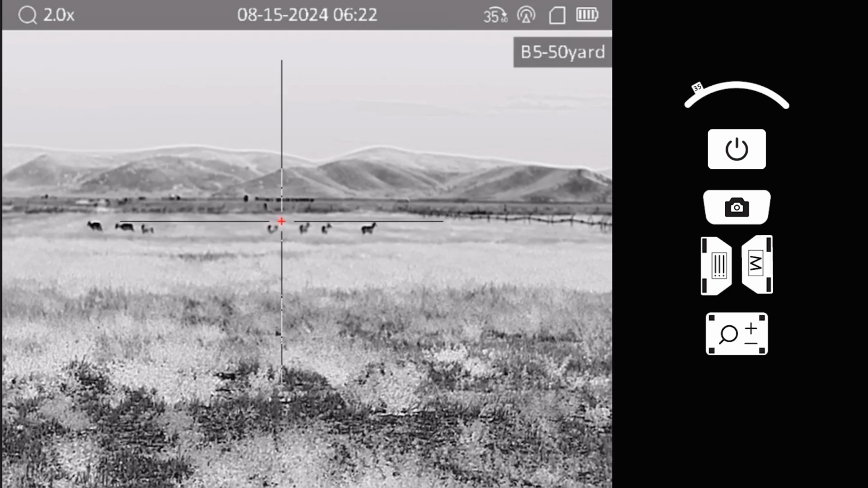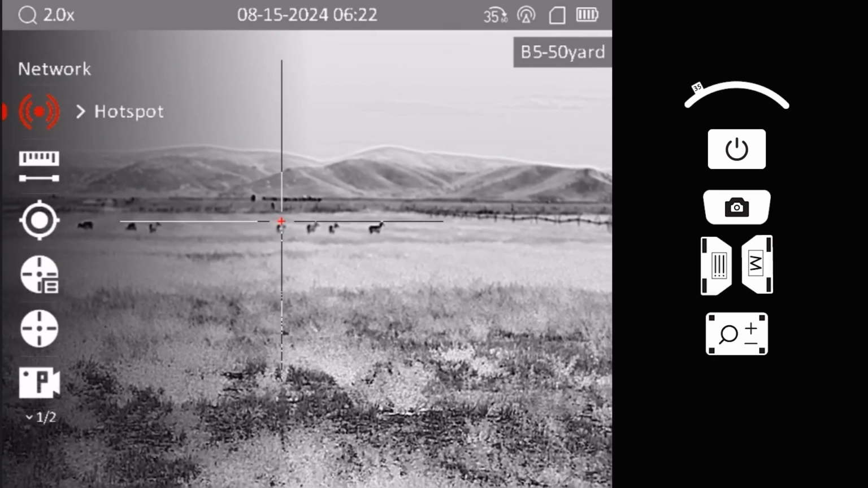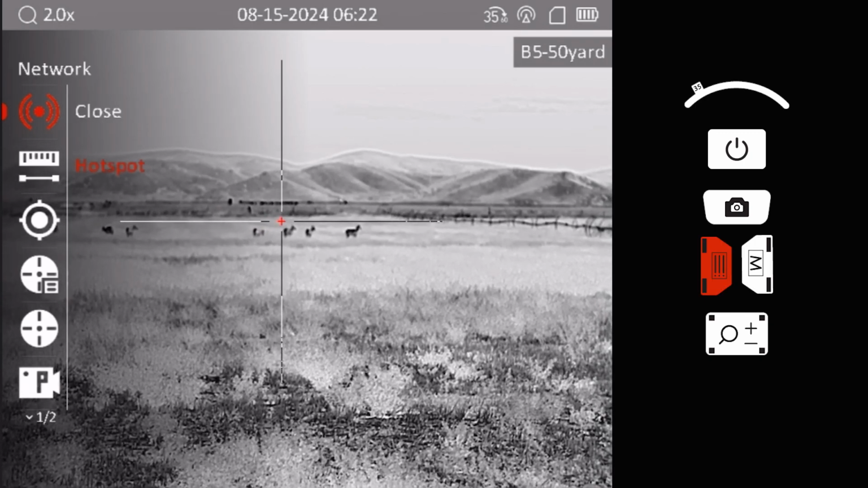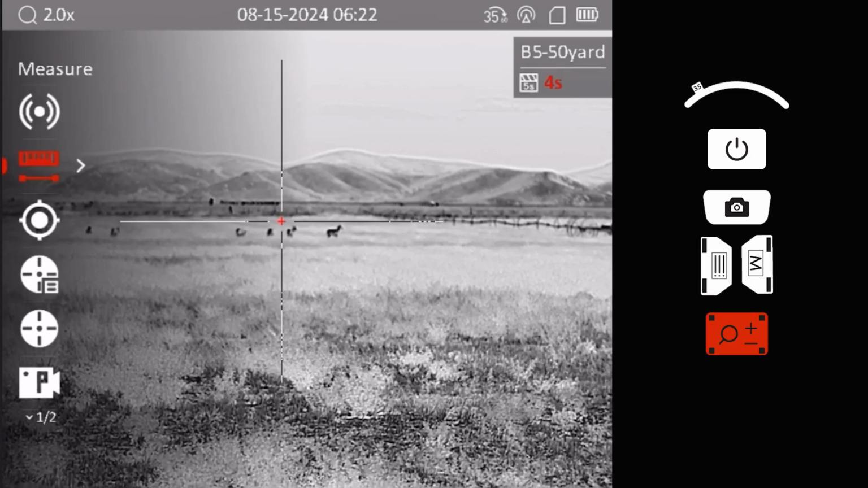Next, long press the menu button to access the main device menu. Activate the Wi-Fi hotspot here to use the AGM Connect app. For connection instructions, watch our how-to video on the channel.